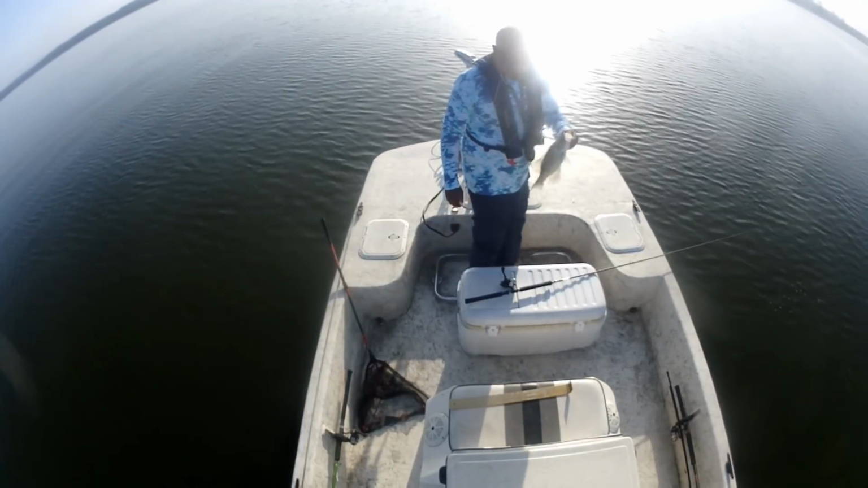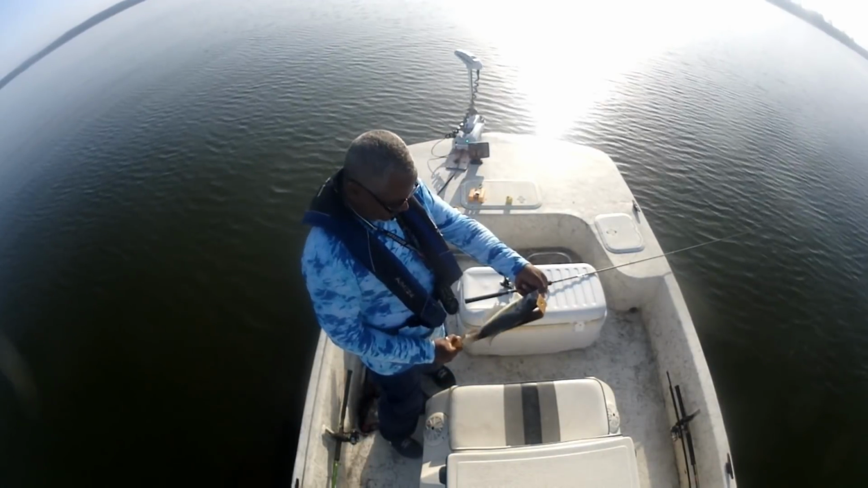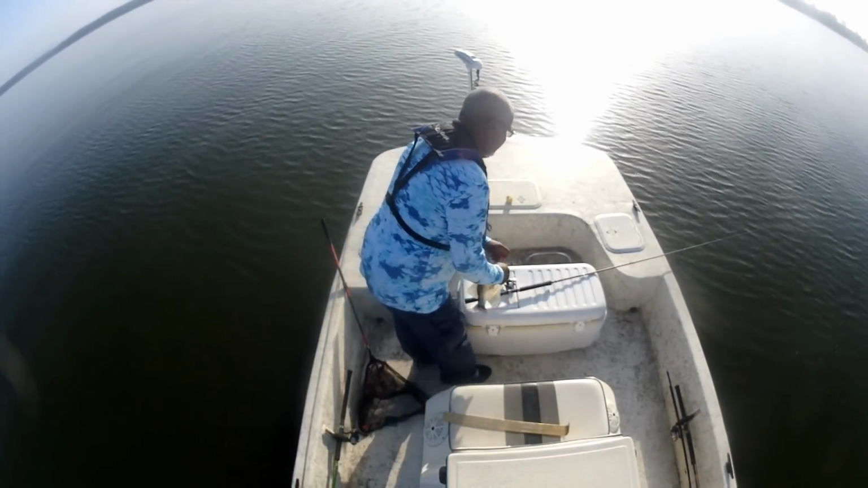Love them little small jig hits. Love them. It's another 12 and a half inch. 12 and a half. Yes, sir.